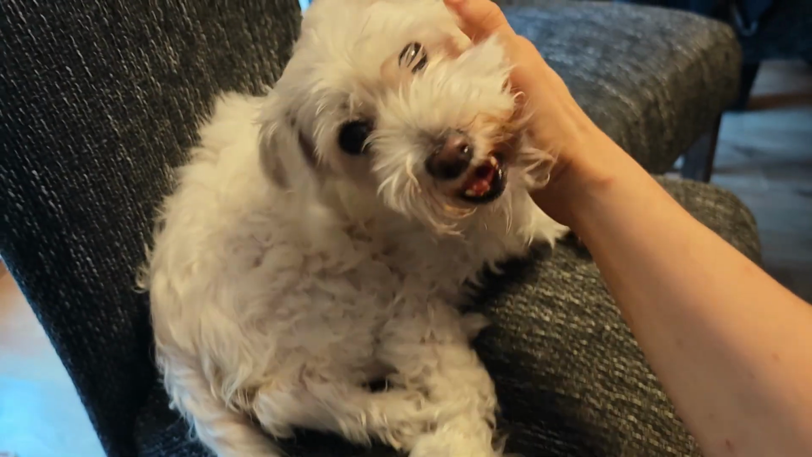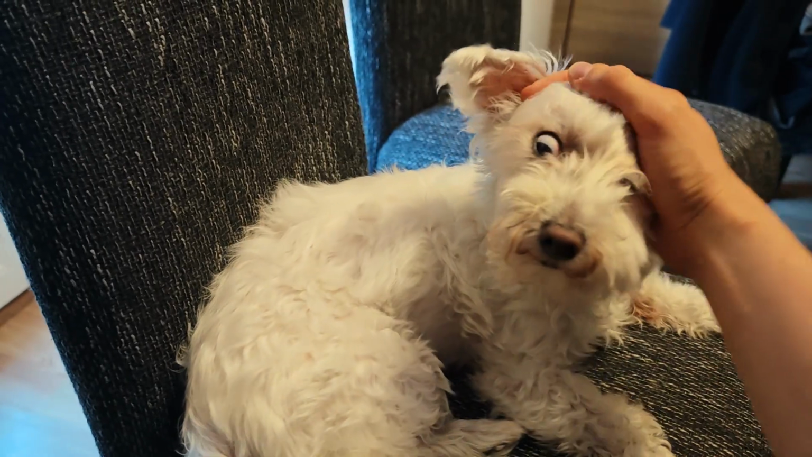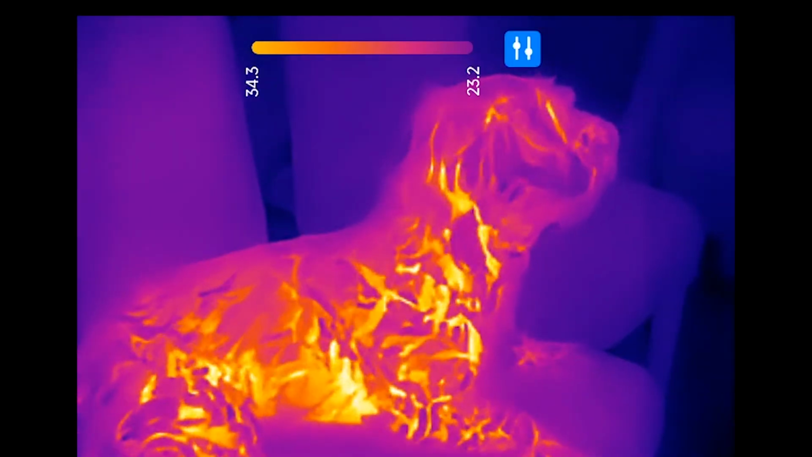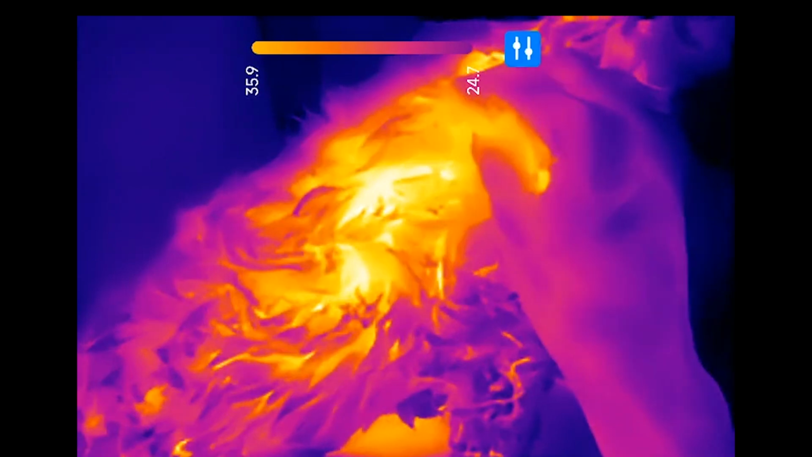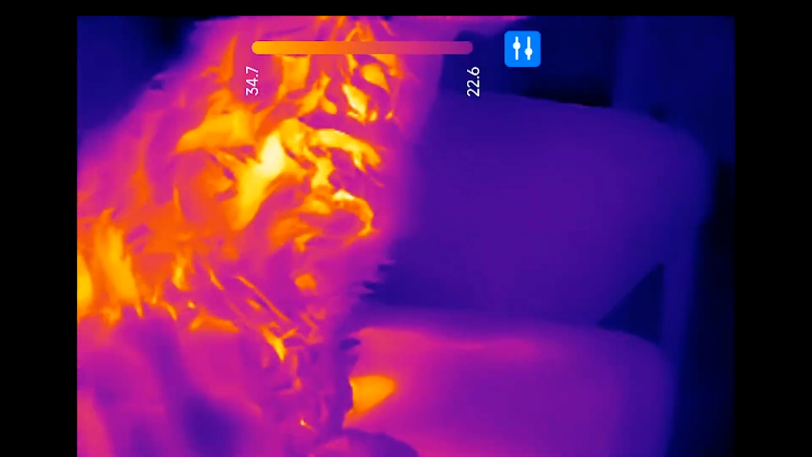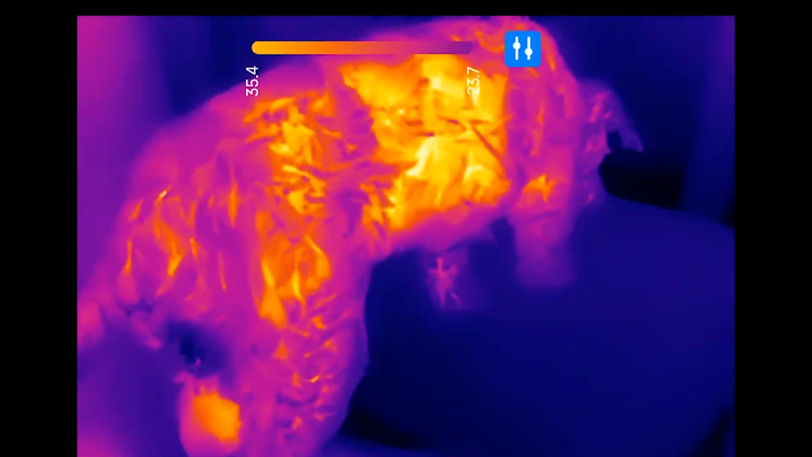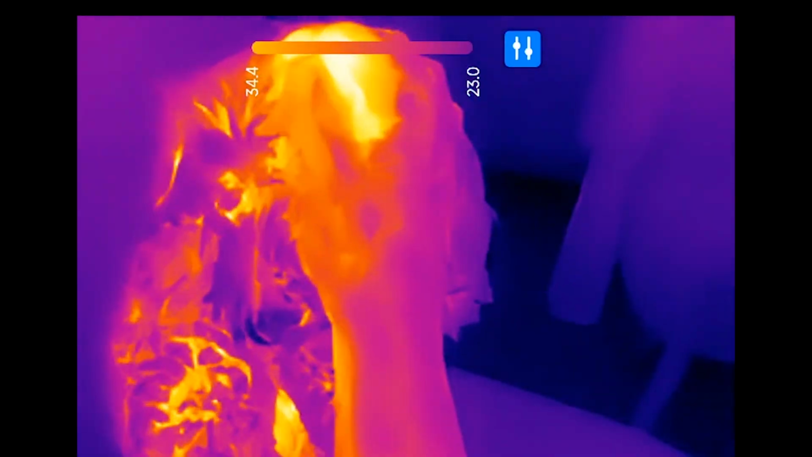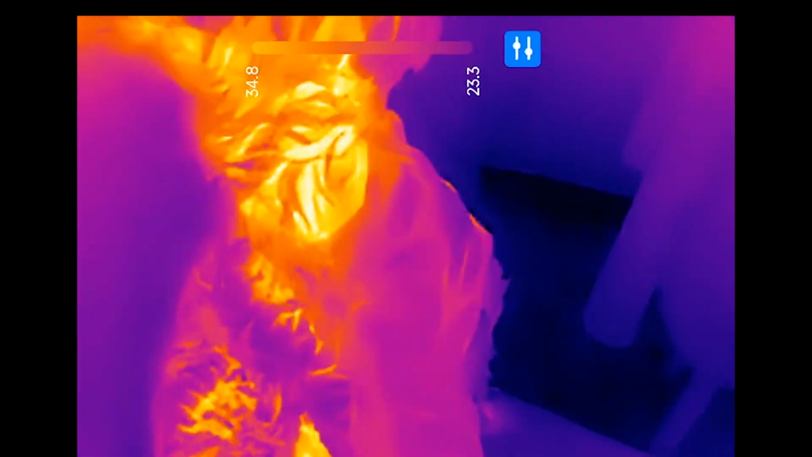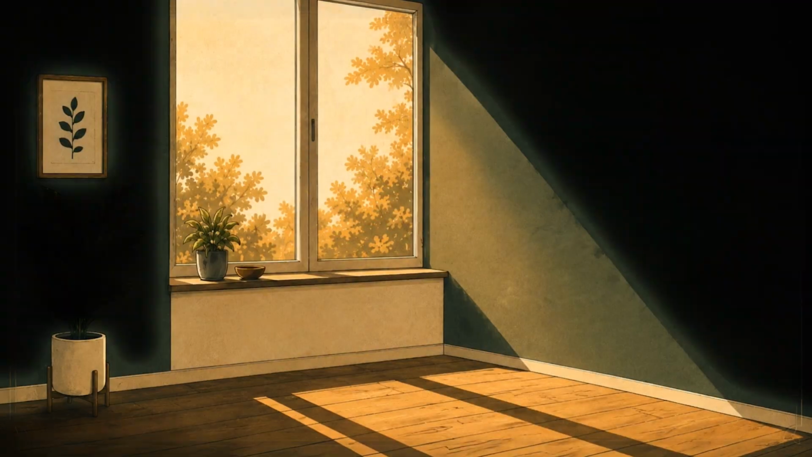And yes, this is an algorithm confession. The YouTube algorithm is brutal, so I'm using my beautiful dog to stop you from clicking away while this $150 camera earns its keep. This isn't an advertisement. I'd simply never seen a dog through a thermal camera before, and I found it fascinating. So why not share it? The surface of his fur appeared relatively cool, but when I separated the fur slightly, the warmer skin underneath became visible. I believe the official scientific term is worth the $150.